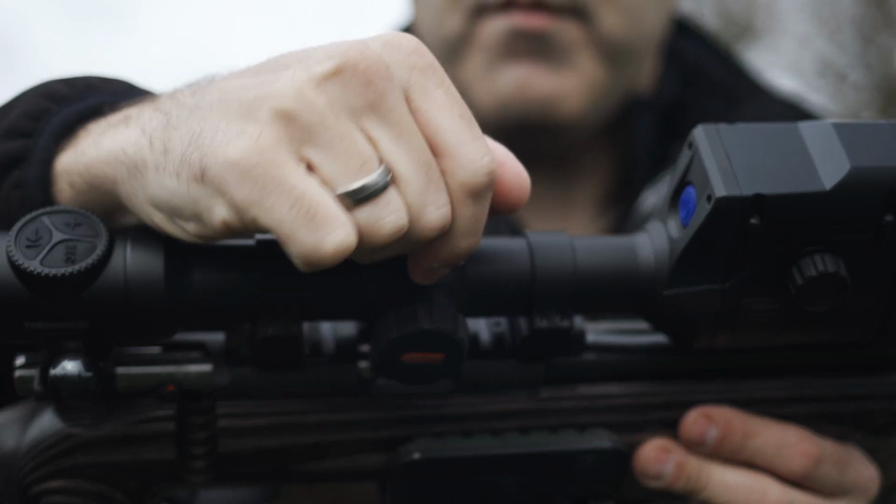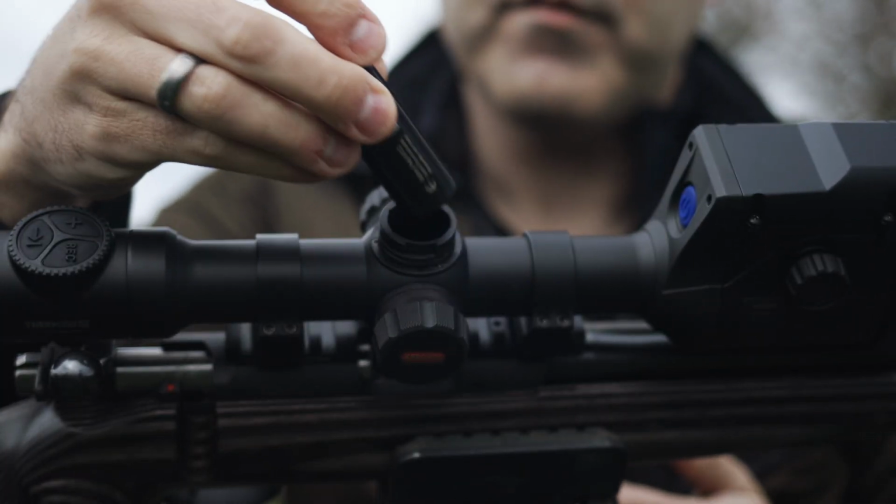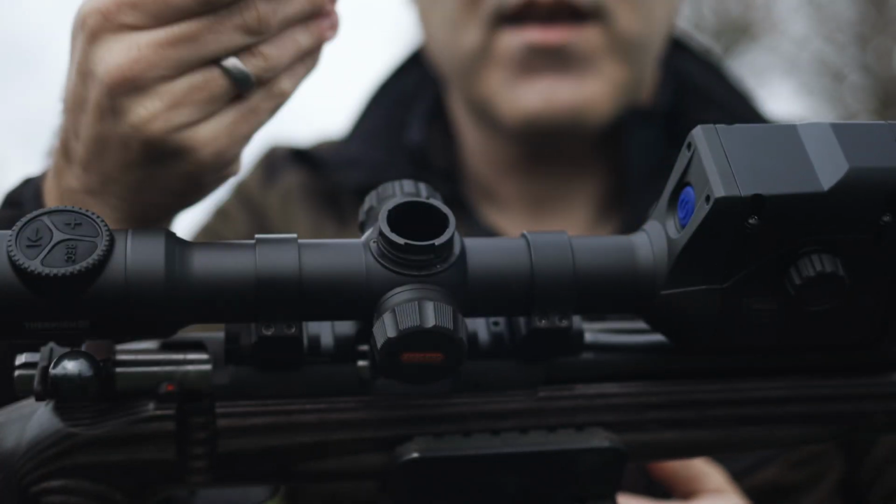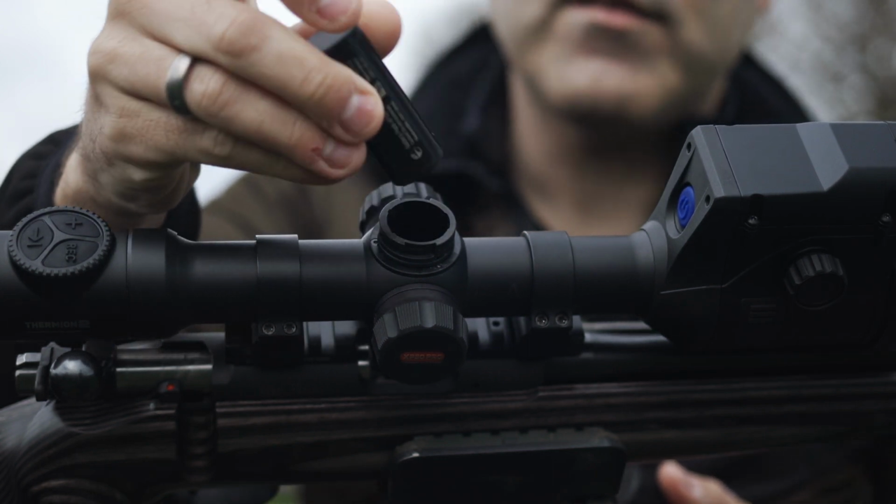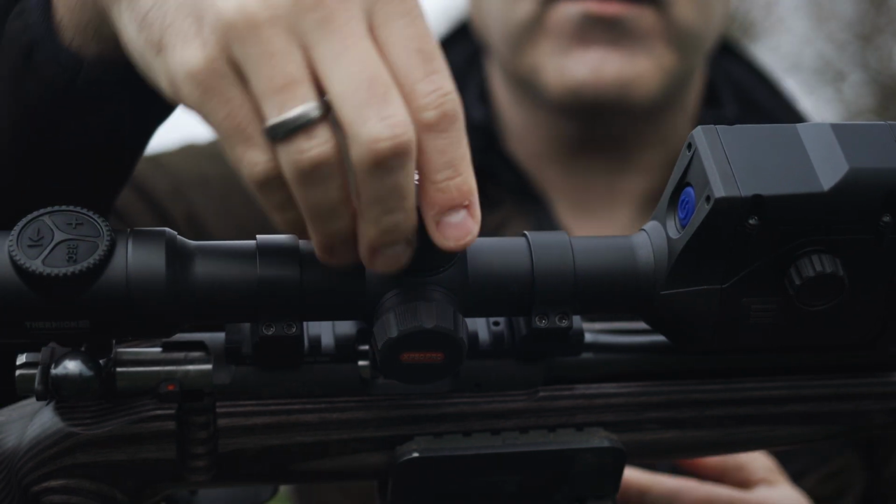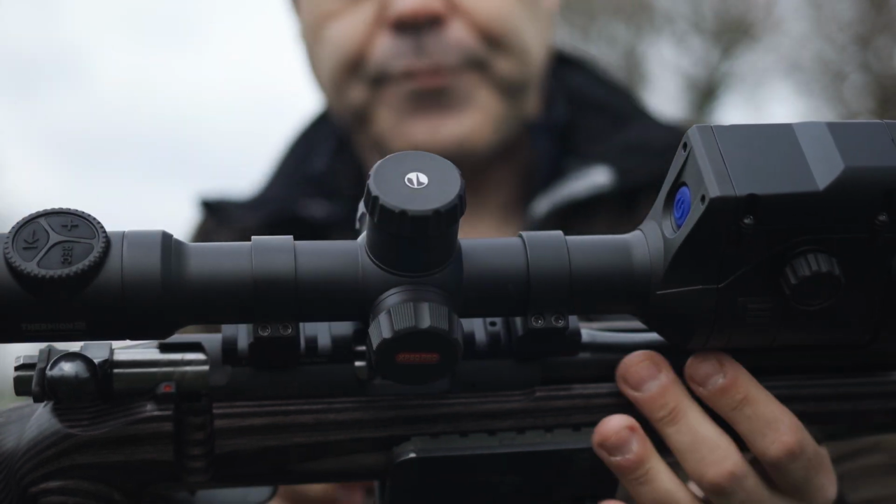So here at the top in the middle of the scope we've got our battery turret, so we take that off to reveal a section for the battery to go in. That just slots in there. It's the APS Pulsar batteries, so you can get an extended one of these. It comes with the one in the case, but you can get an extended one too, which does come with the taller turret if you want to use one of them. Just twist that on and that's there.